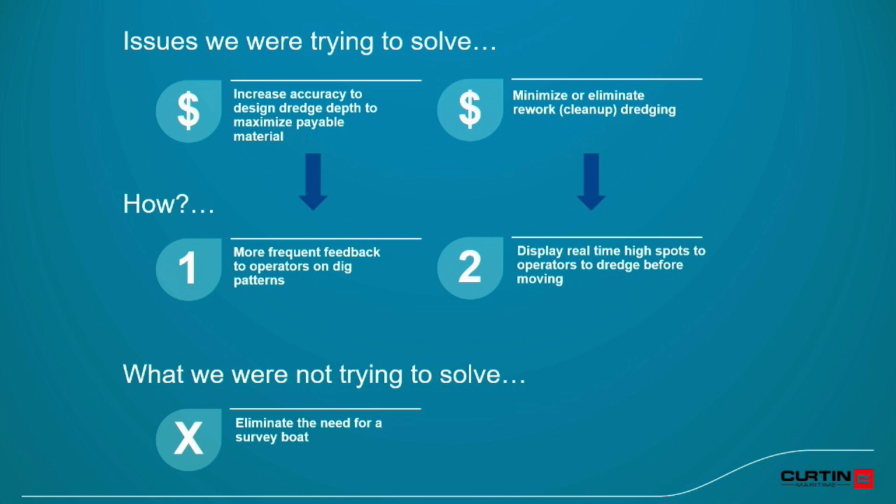And what I wanted to emphasize is that we weren't really trying to eliminate the need for our survey boat. I still think that we need our survey boat to survey other areas that we're not digging, to get before-dredge surveys or investigational surveys. If we're bringing support equipment to a different area, we want to see if it's deep enough to do that, or there's always other reasons to have a survey boat. So we weren't going in with the expectation of eliminating the need for a survey boat.